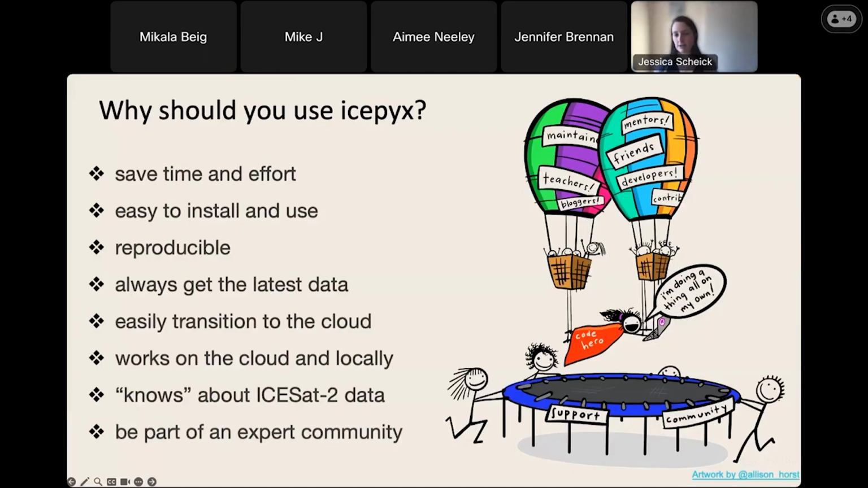It also allows you to work on the cloud and locally. It defaults to the latest version, but enables you to get any version of the data that is available at NSIDC simply by setting the version. And it's easy to install and helps make your science reproducible, which can be useful for your future self as well as for sharing with colleagues.